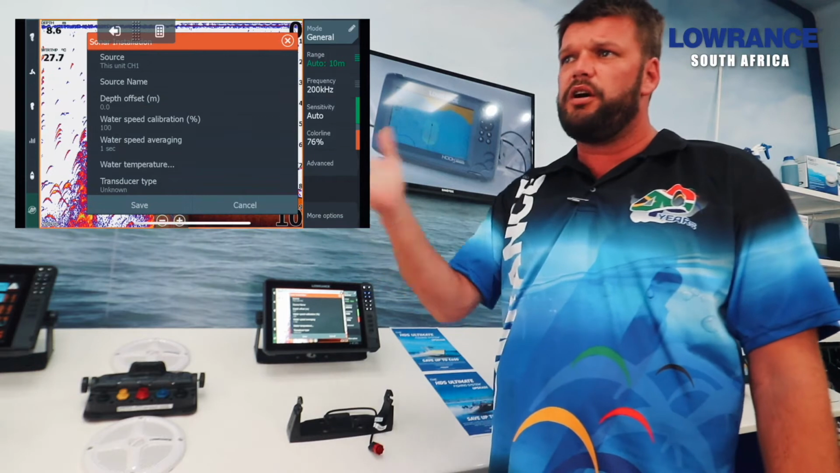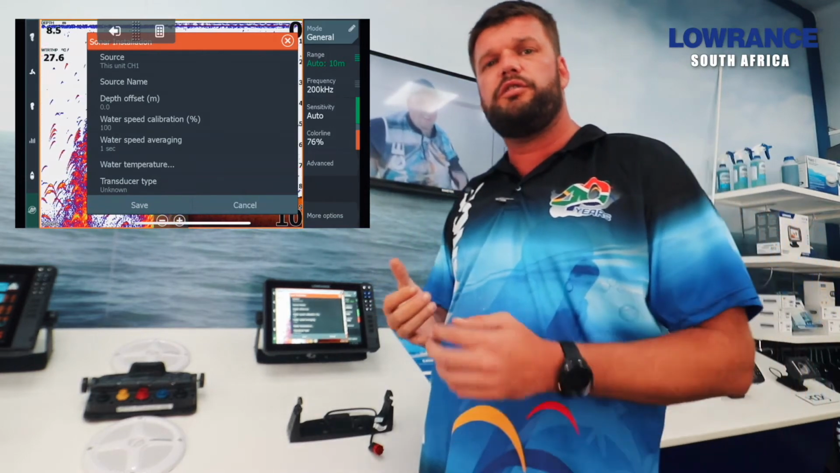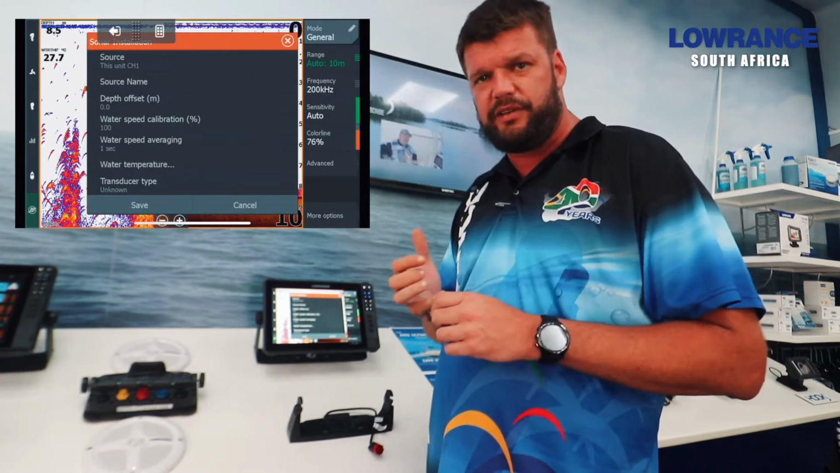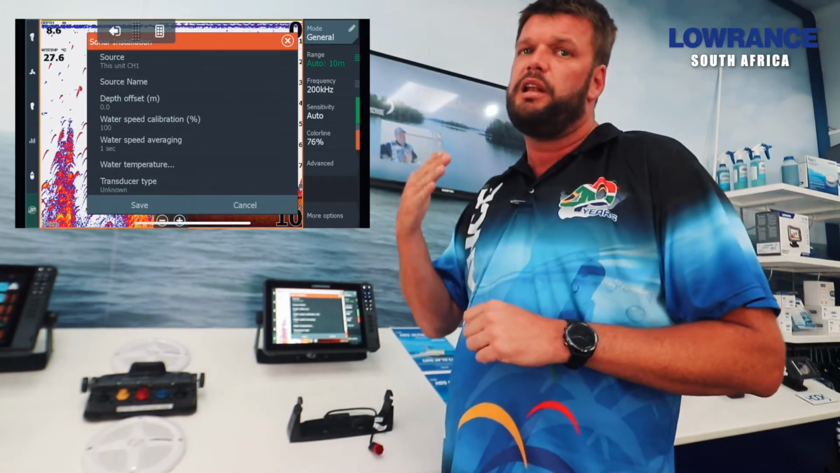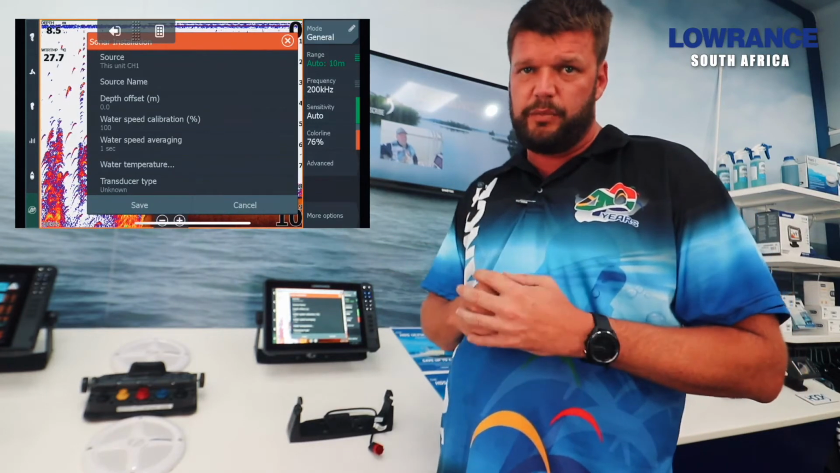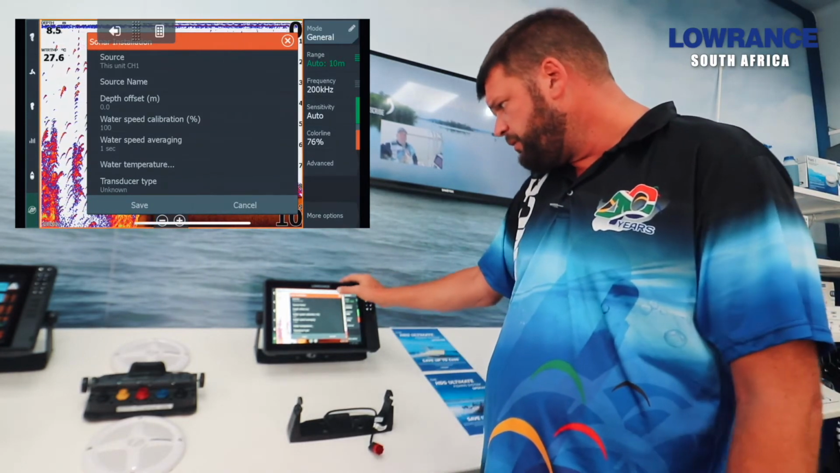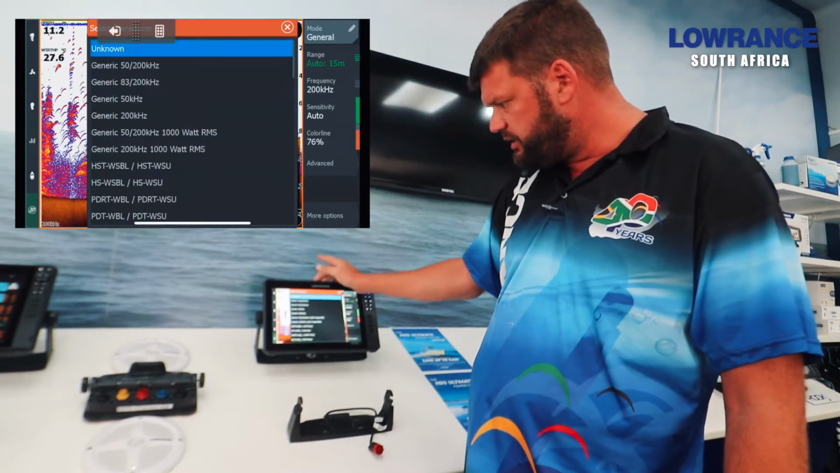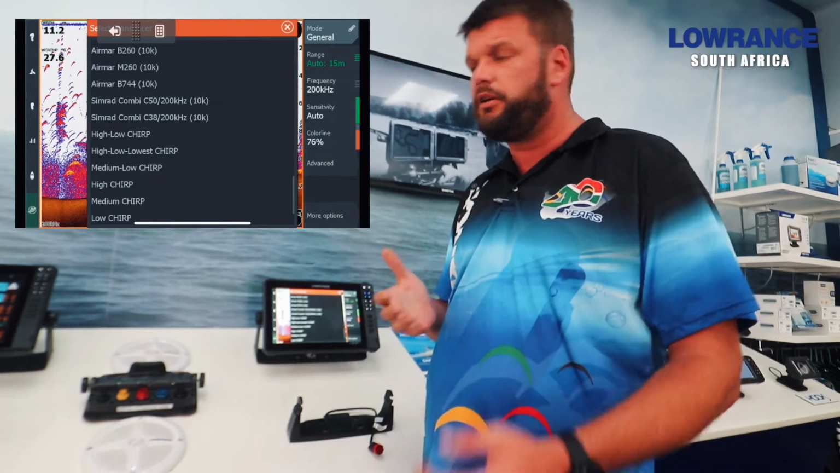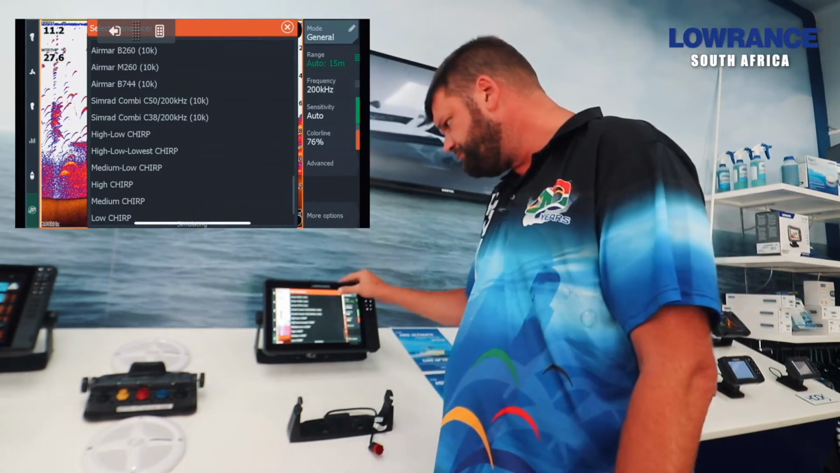As the years went on, we started introducing XID into the units, which is an automatic identification for the sonar. So the latest models will all have XID, which means the unit will automatically pick it up. But if it doesn't, this is where you go in under transducer installation, and all the transducers available from AMR or from Lowrance are on the list.